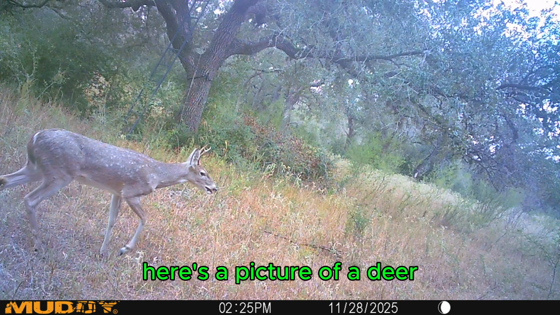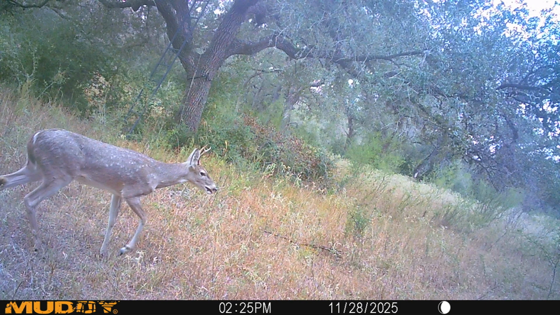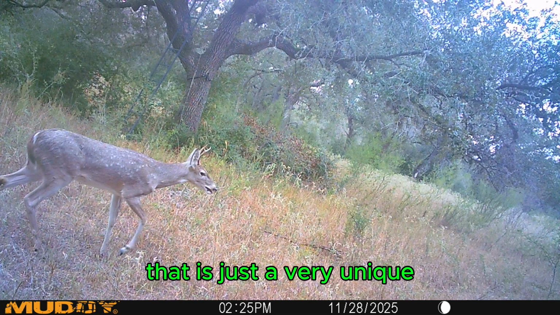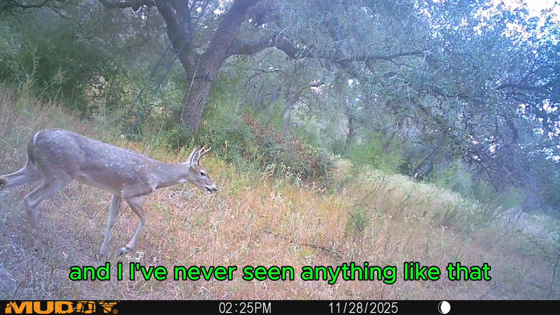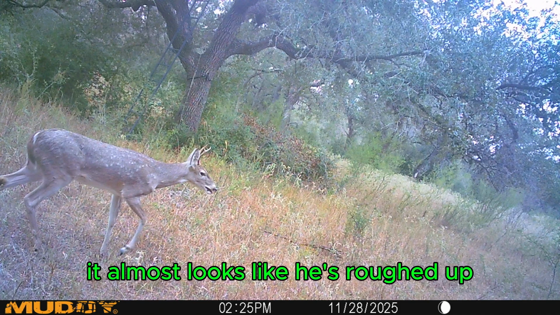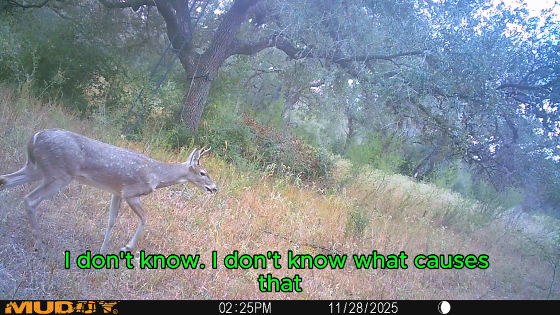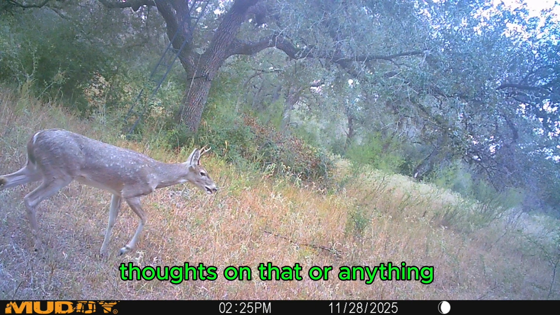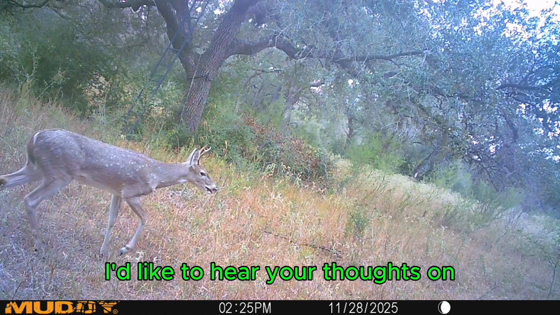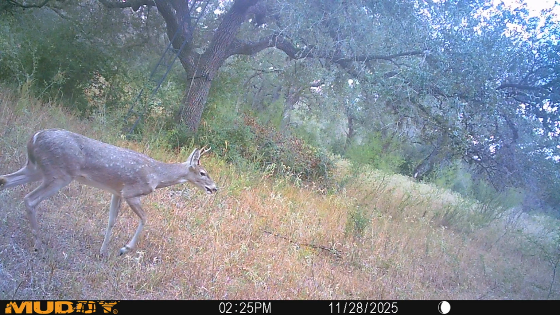Here's a picture of a deer that I showed y'all in the West feeder pig video that is just very unique. He's got all these white spots all over him, and I've never seen anything like that. It almost looks like he's roughed up, but it's actually white spots. I don't know what causes that. So if y'all have any thoughts on that, put it in the comments. I'd like to hear your thoughts on what this anomaly is.